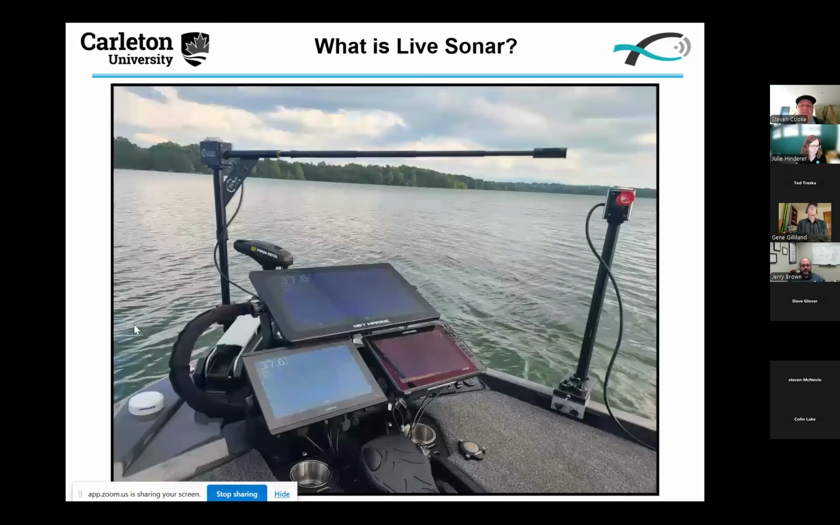When you see the front of a boat, this is the front of, I'll say, a typical professional bass boat these days, you'll see multiple screens. Each one's doing something a little bit different. Typically, it's that big screen that's for the forward-facing sonar. That long handle you see off that device, positioned in front of the trolling motor, allows the individual operating the live sonar to pan it back and forth, independent of the trolling motor.